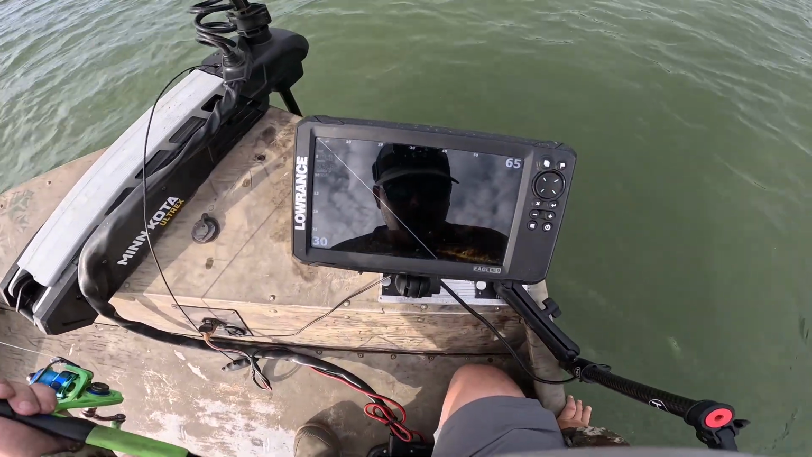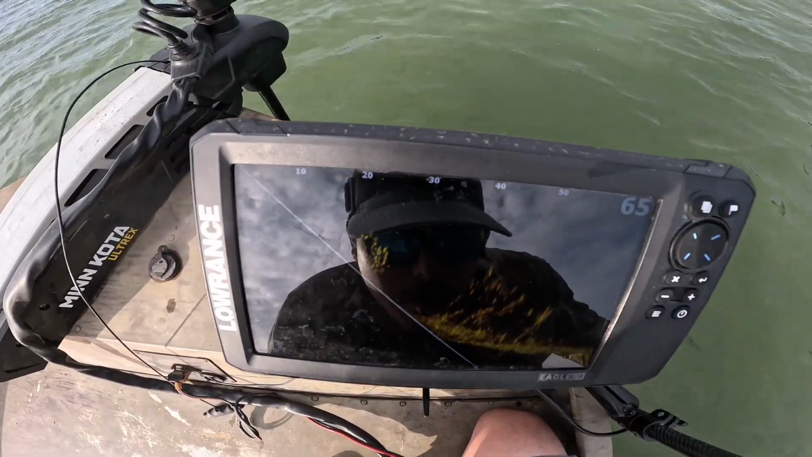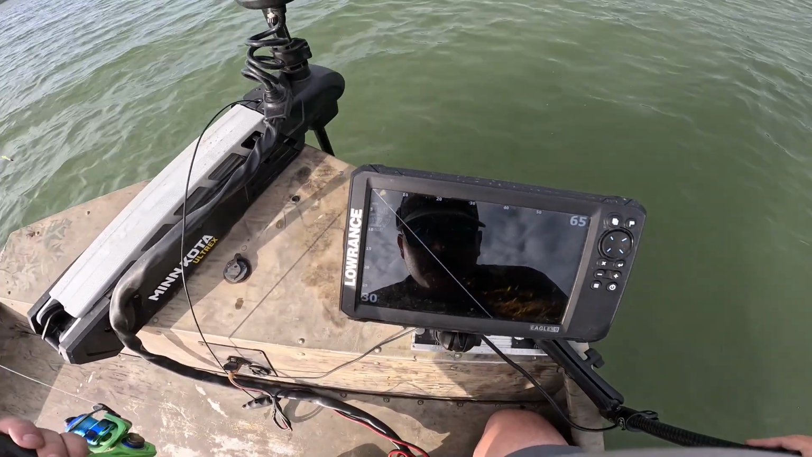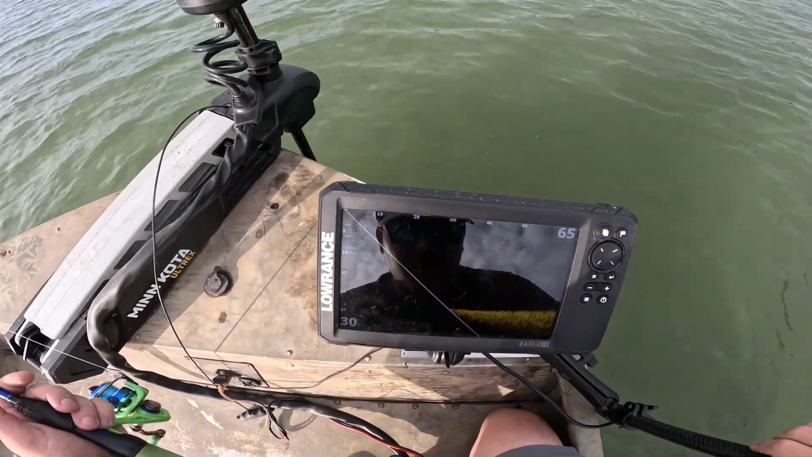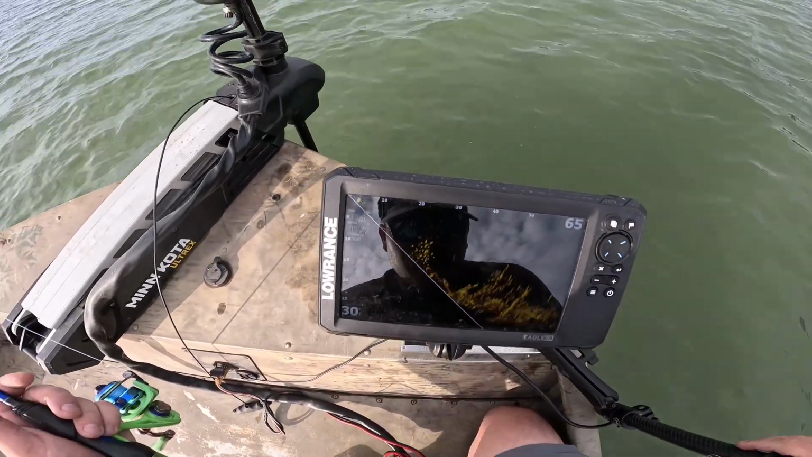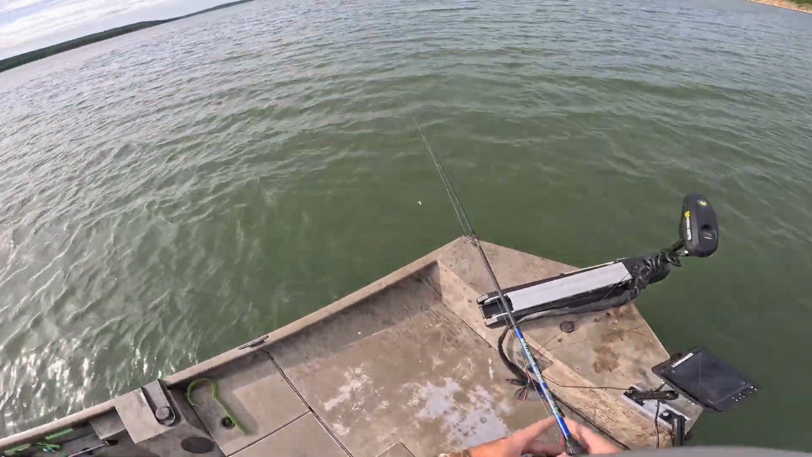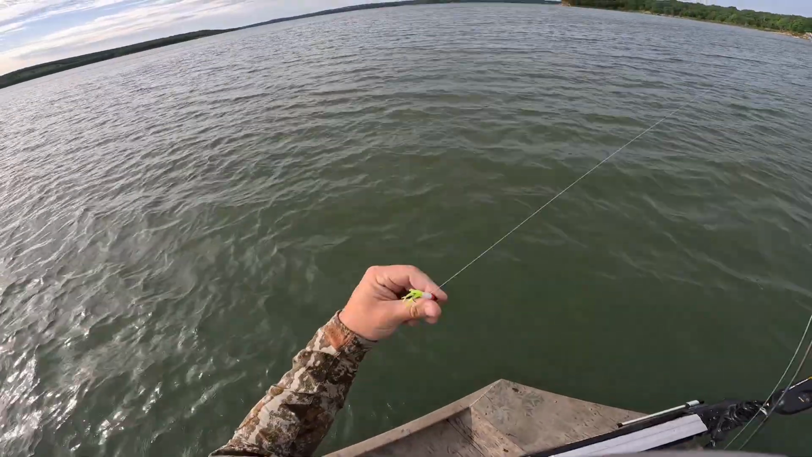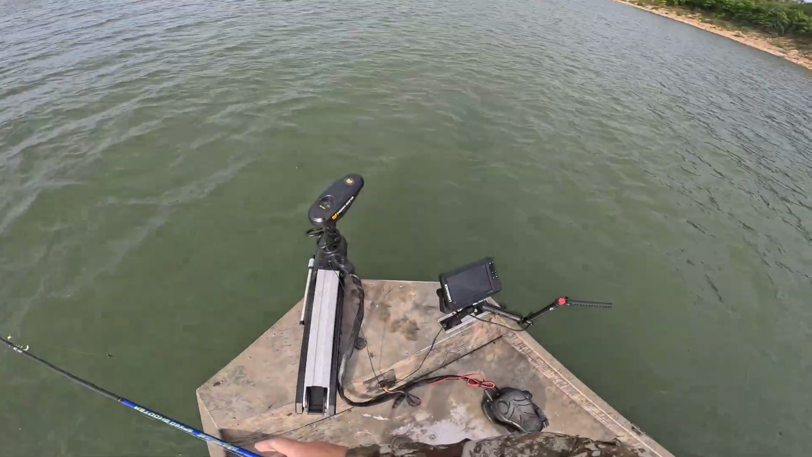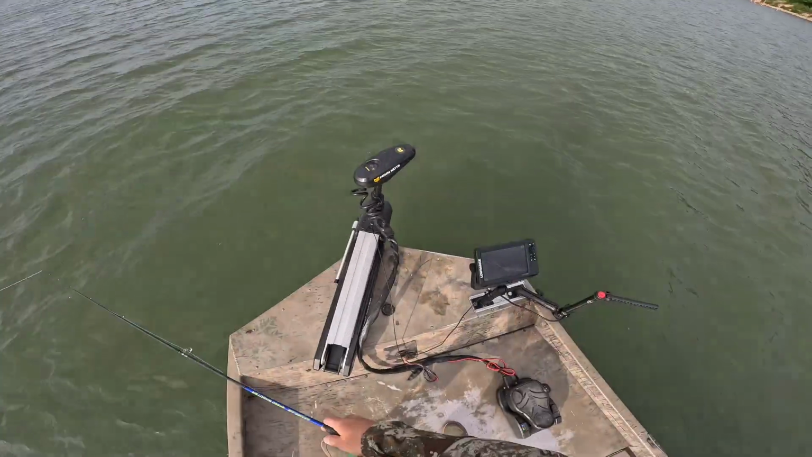All right, again, we're on just a pile of crappie right here. I mean, there they are there. So I mean, got a bunch of littler bait fish here, and get some bigger crappie out a little bit further out, but just see if we can pitch and catch tune. Just finicky fish right now.